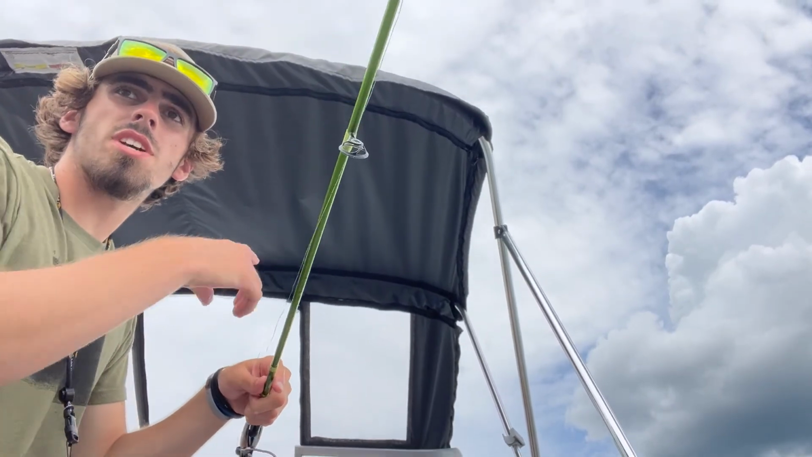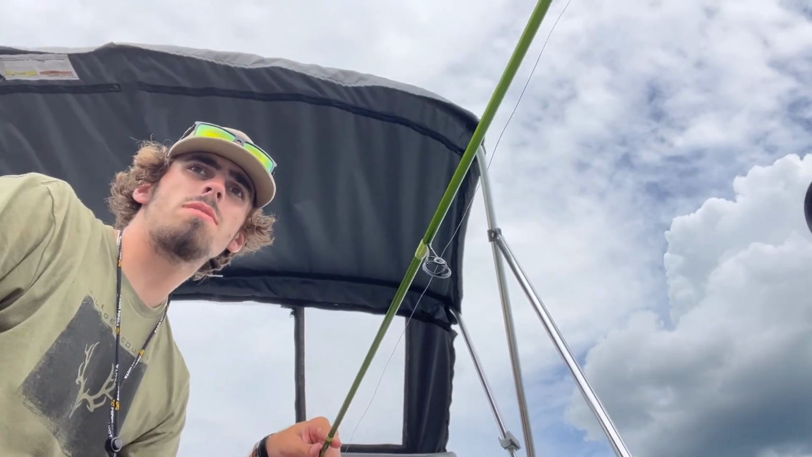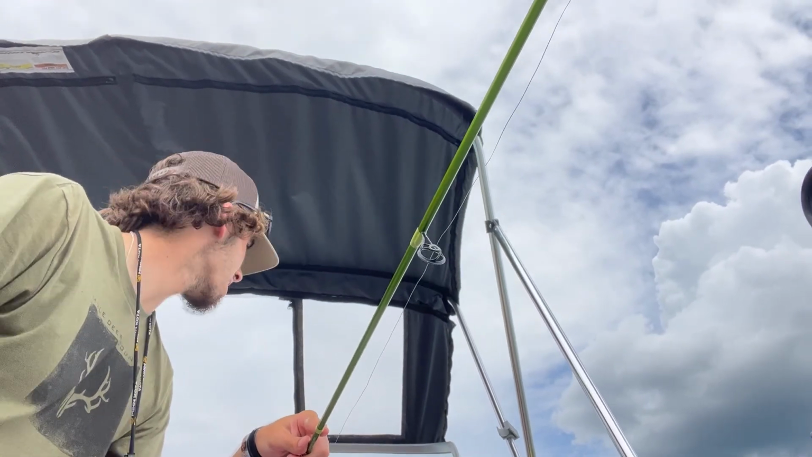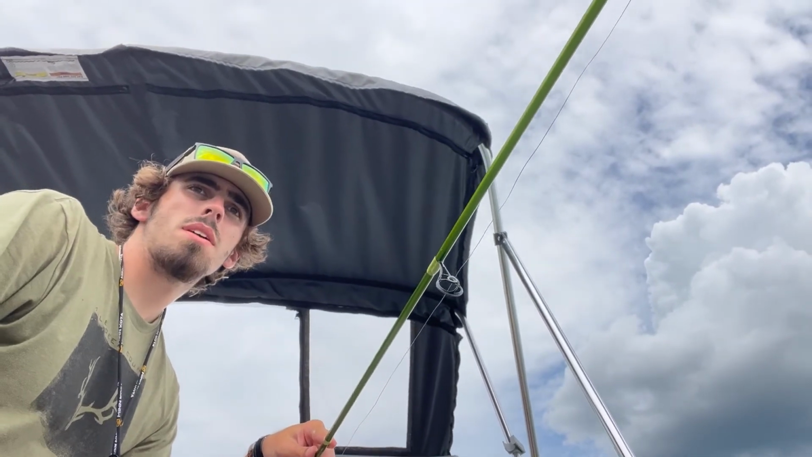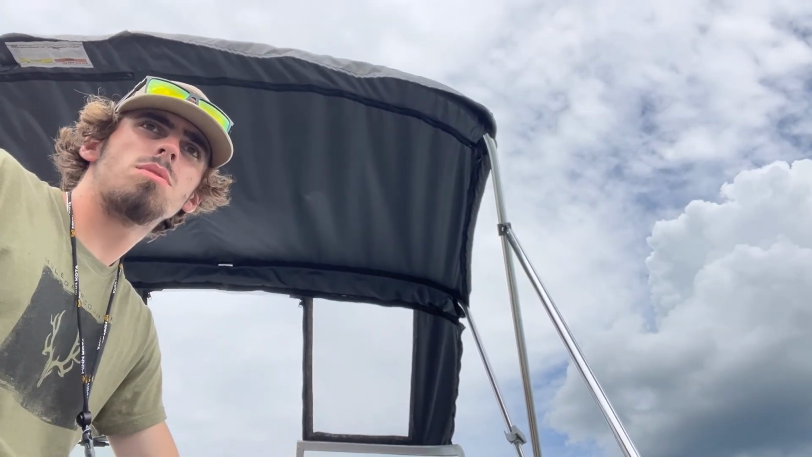Just like this, there's a fish coming up. Came up and looked at my leech as it's going down. Just saw it on the graph. Maybe we can catch a real big one right here. Catch one more fish for you guys.